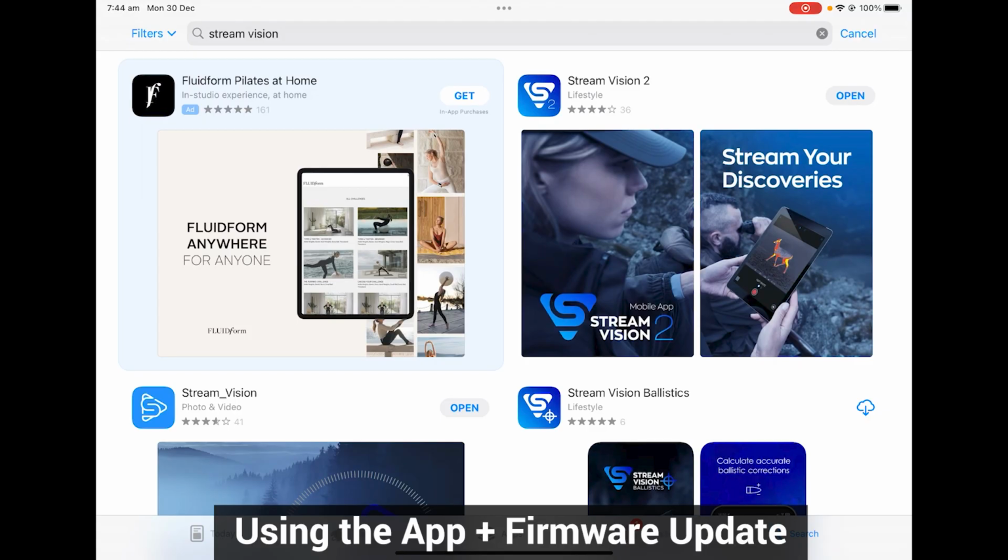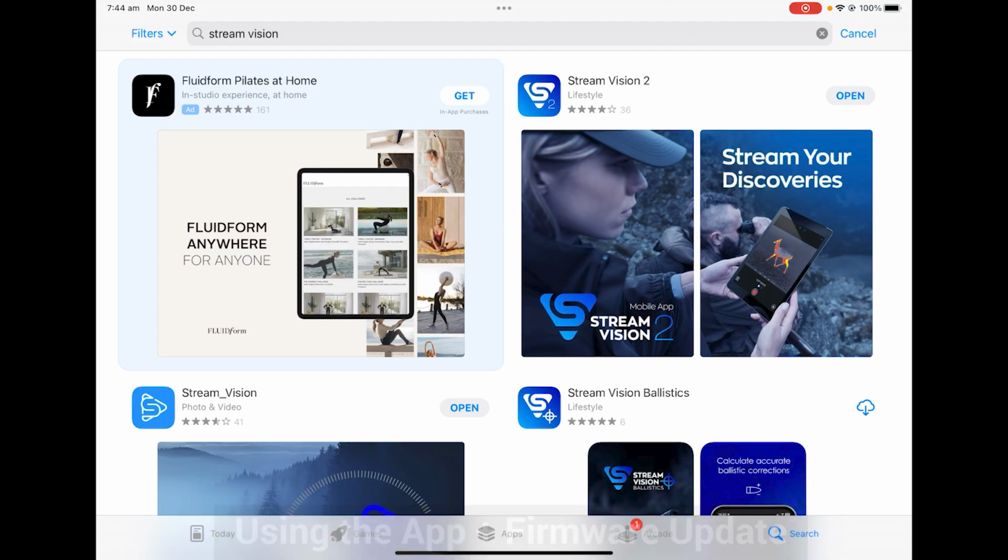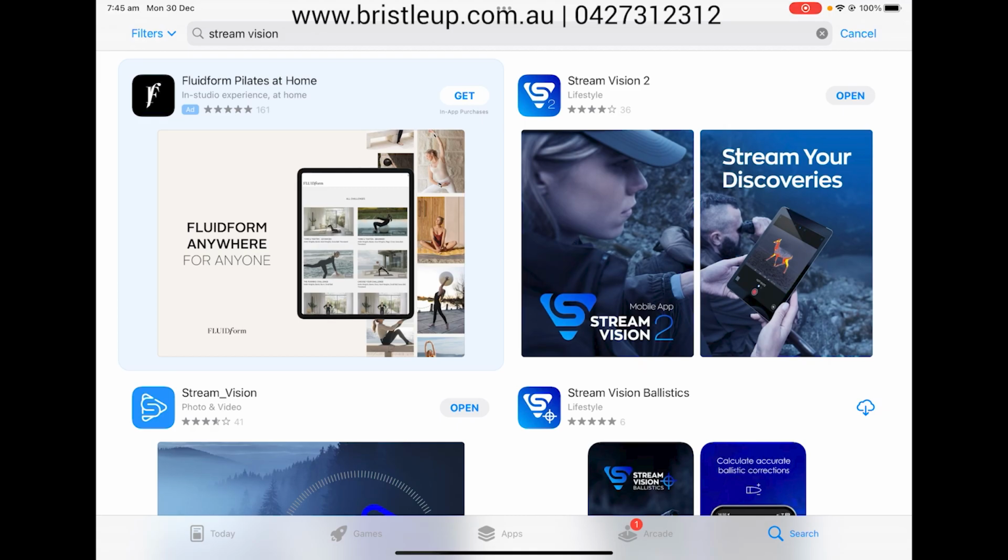Alright, so now we're going to take a look at how to connect your Thermion up to a tablet or iPhone using the Stream Vision app to control it, to do recordings and things like that. One of the first things that you want to do on your tablet or phone is go to your app store and search for Stream Vision, and you'll see we have the Stream Vision 2 app.